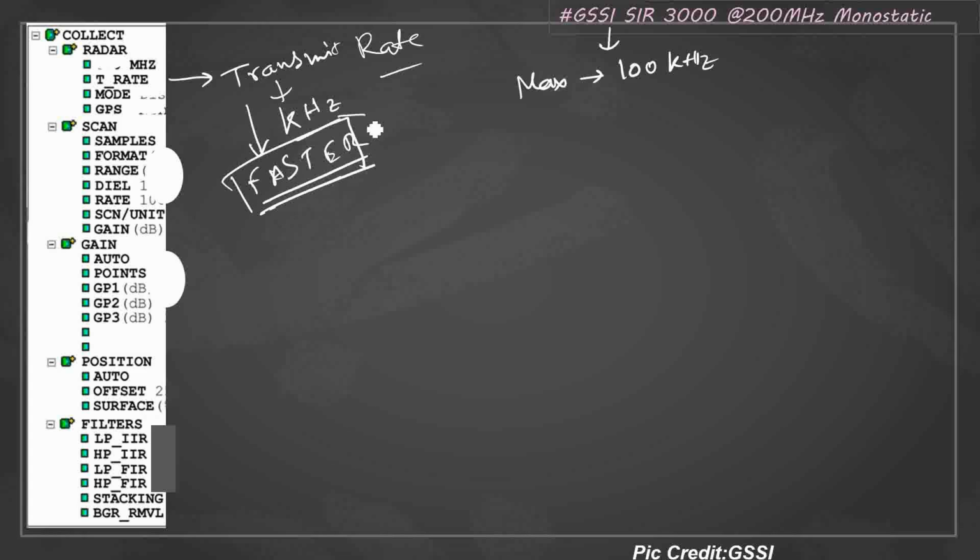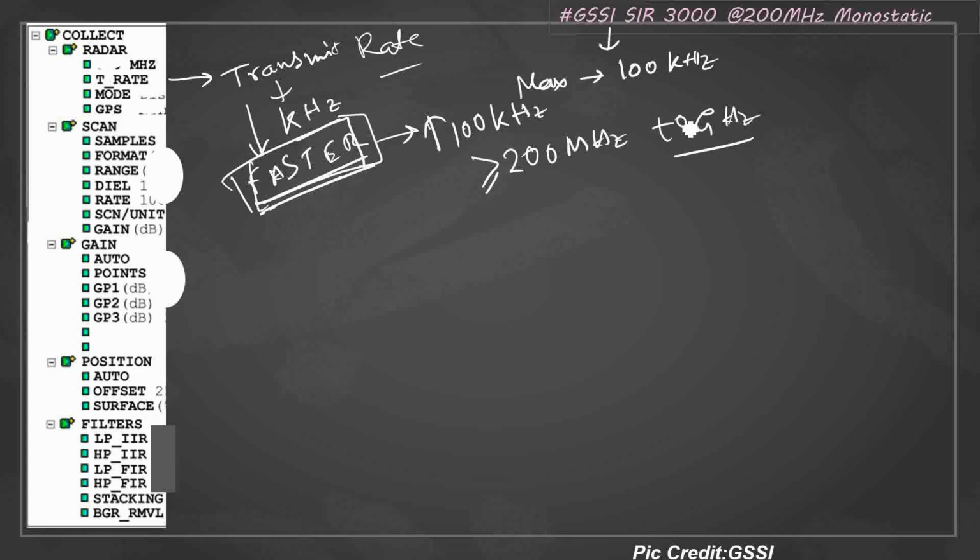If you want to take faster data, then you will be giving a higher transmit rate, like 1 kilohertz. But not every antenna is equipped or compatible with a 1 kilohertz transmit rate. Which antennas are capable enough? Antennas with frequency greater than 200 megahertz, up to the gigahertz level, can transmit at 100 kilohertz. That's the maximum one.